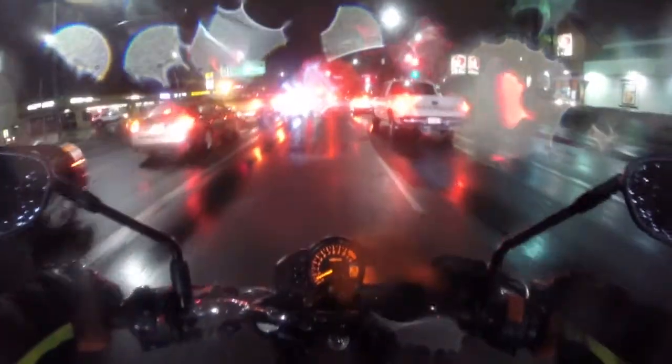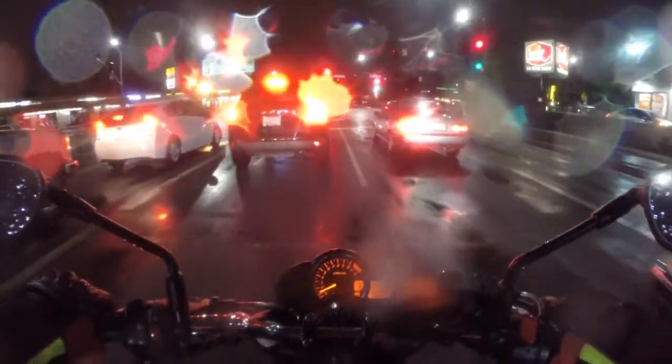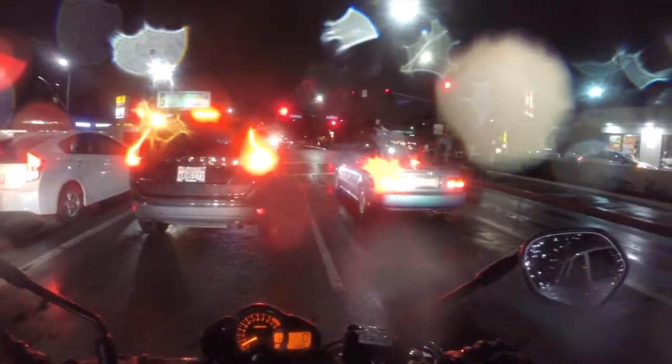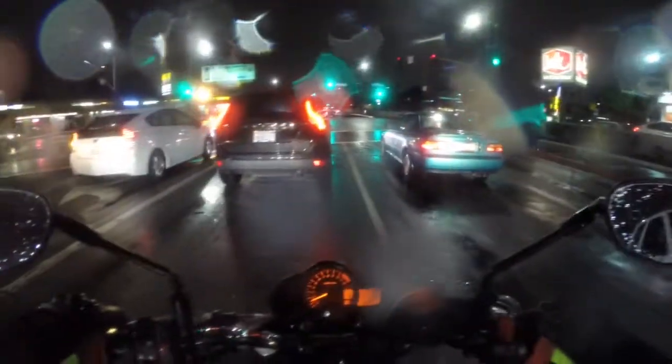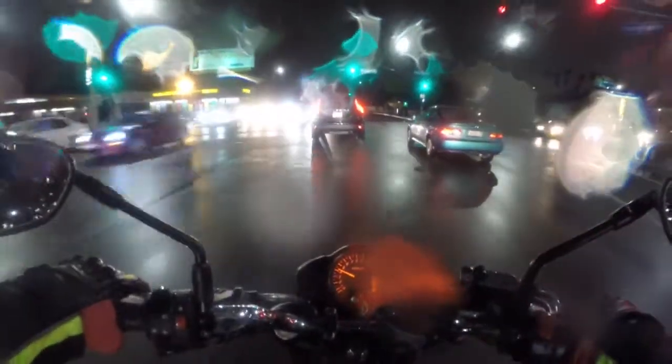Either way, it was still annoying because now I'm soaked. Well, at least for my pants. Bet you all these people are all like, what the hell's this guy crazy on his bike? And they're all comfortable in their car with their heater. But it's cool, I ride rain or shine. Doesn't stop me.